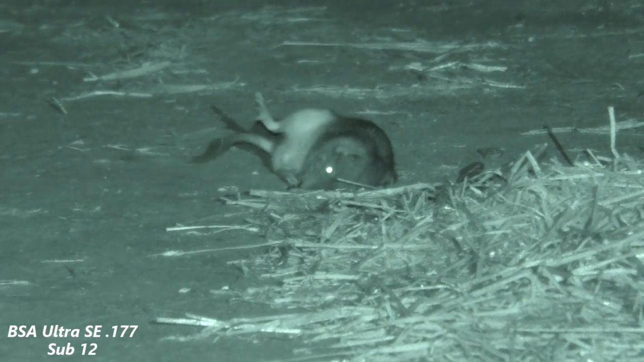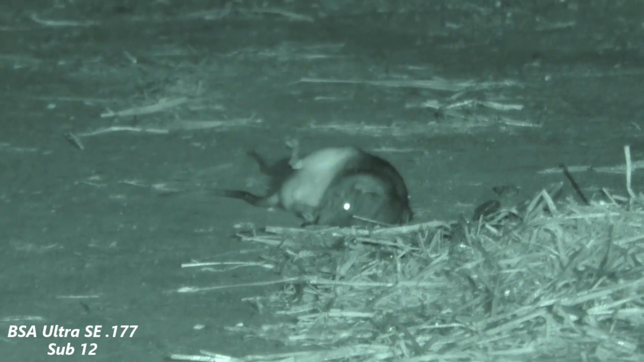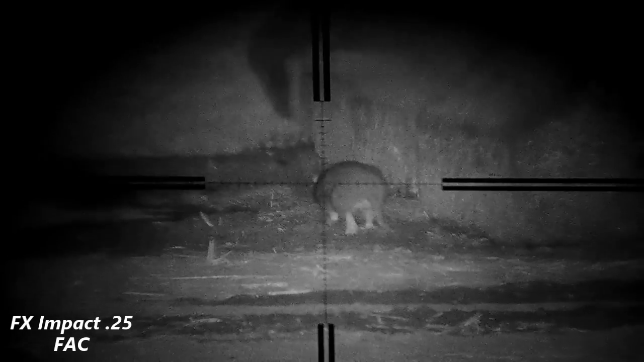With my new camera I can actually see the pellet placement. See it bleeding out of its head. Oh, we got one eye, this fella. Quite a few rats we've seen with only one eye.